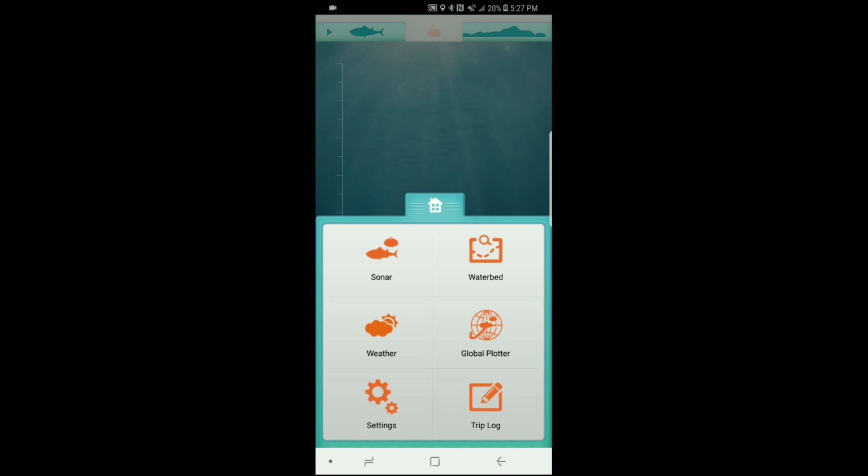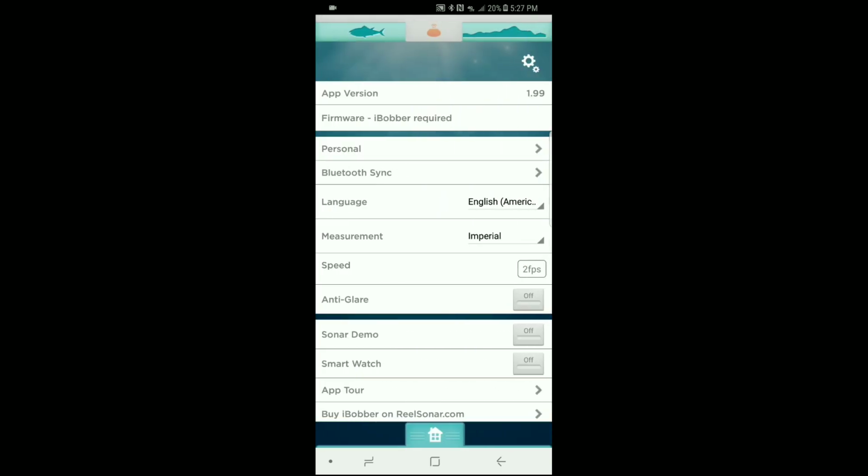Okay. All right. Let me go back out and let's go into settings. And of course, you have your Bluetooth sync right there. That's how you would actually sync this thing up. Language, you can choose that if you're not speaking English. Anti-glare, you can turn that on and off. If you're using it out in the sunlight, you'll definitely want to have that on. Sonar demo, that's what we want to turn on. So let's turn that on, and let's just close this out.